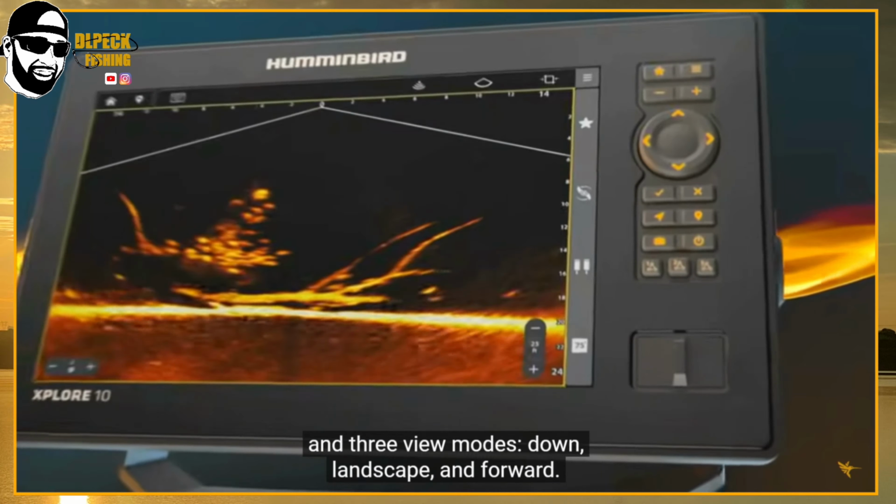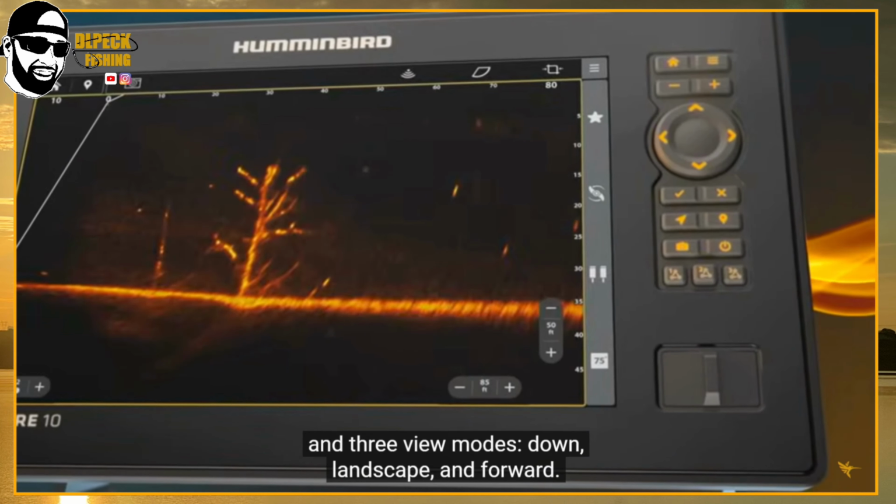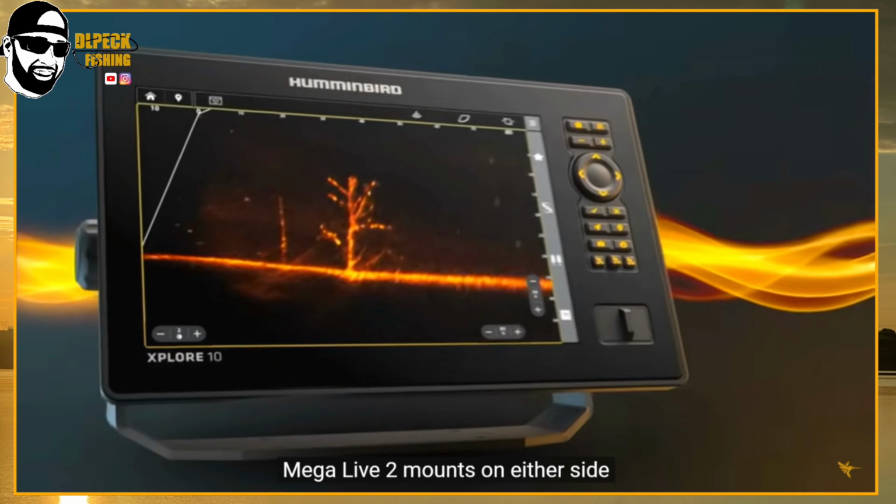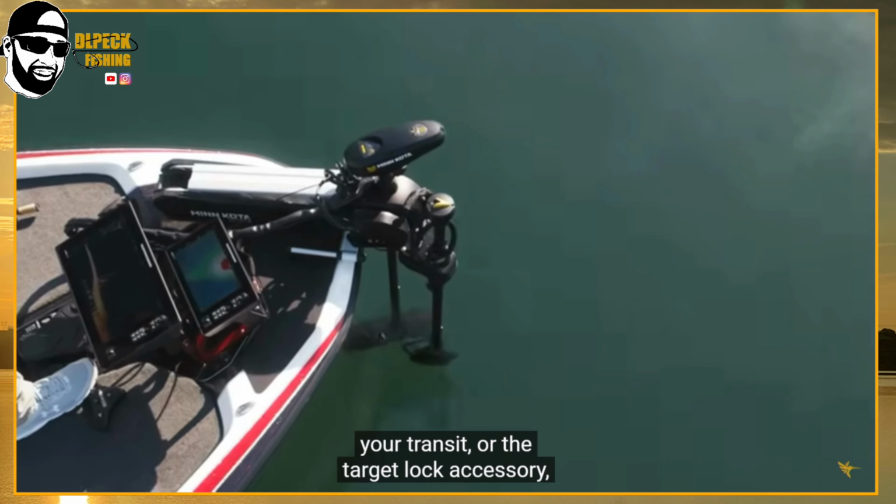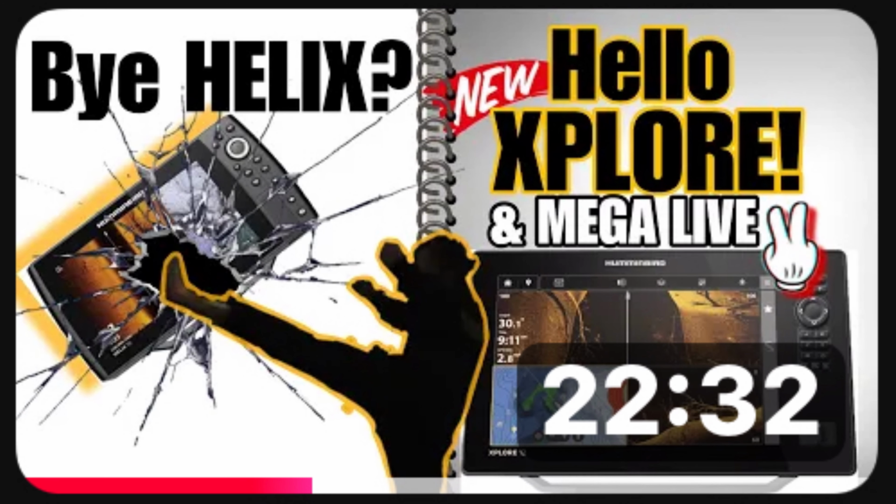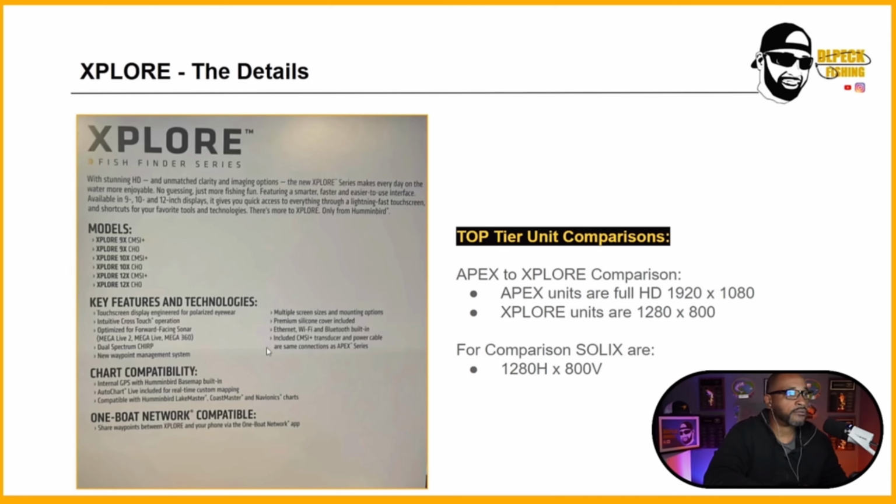Let's move on to the Xplore. The new images and screen resolution just look amazing. And Solix and Xplore are alike in many ways. For more information about screen specs, check out this video on my channel where I cover screen resolution between the Apex, Solix, and Xplore models.